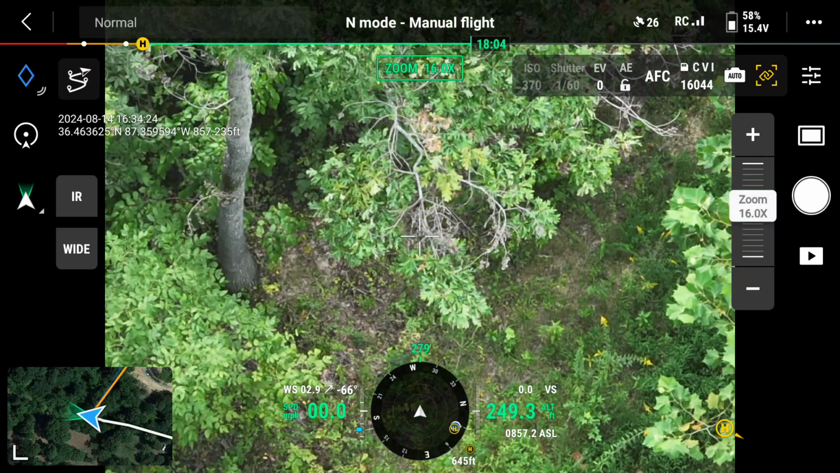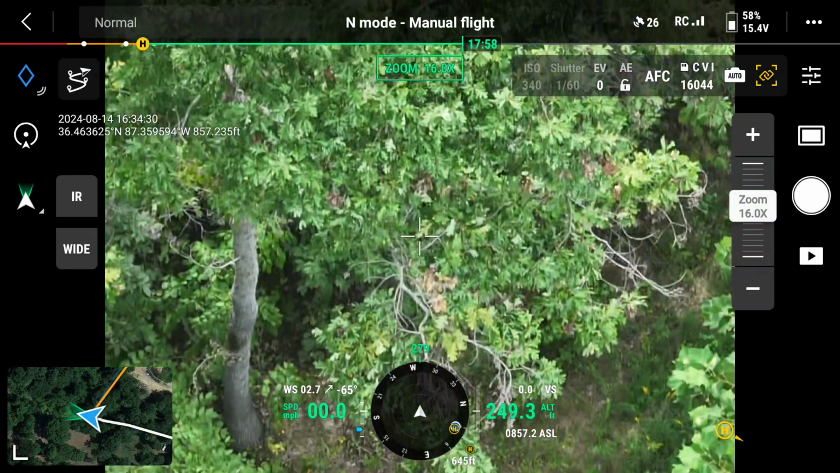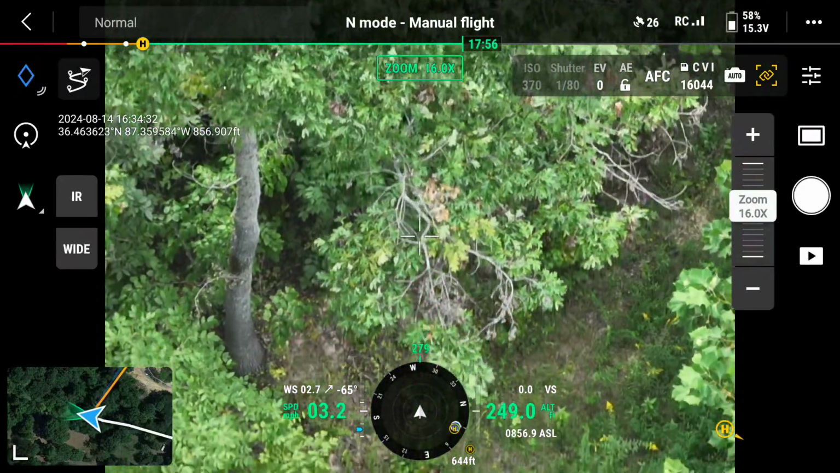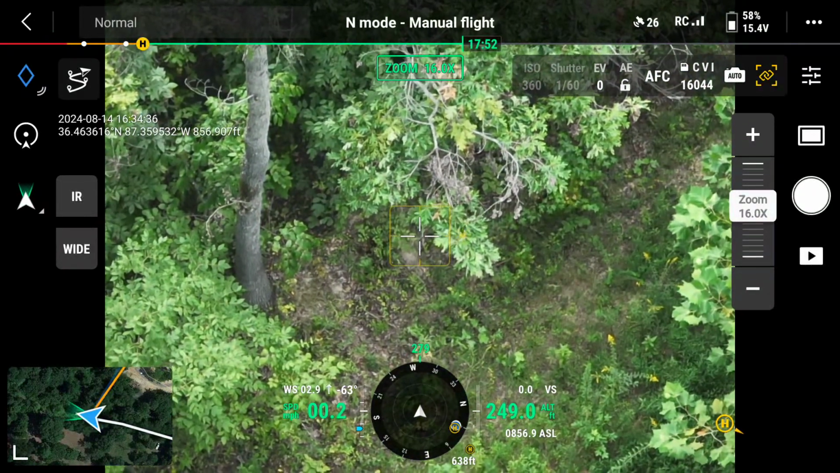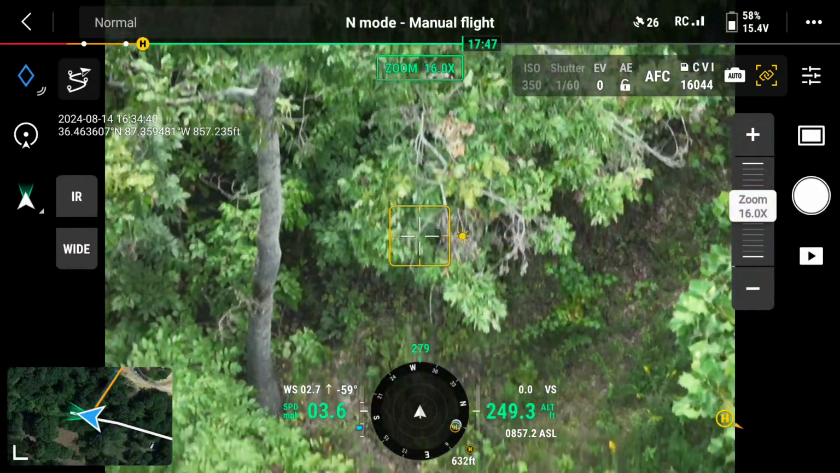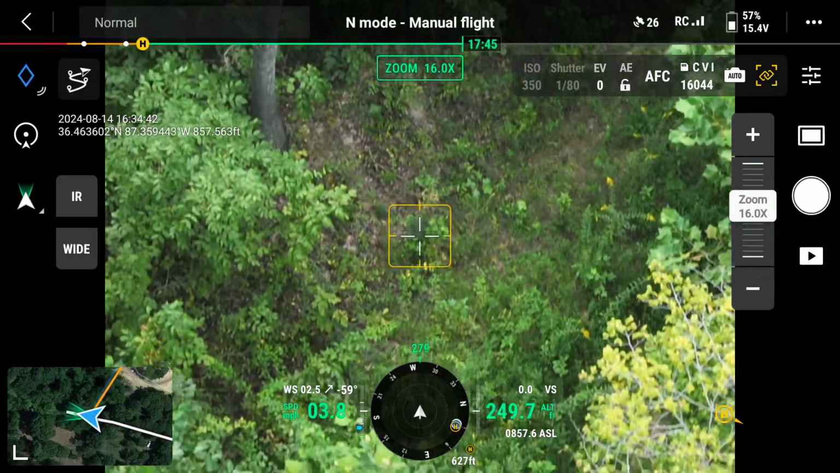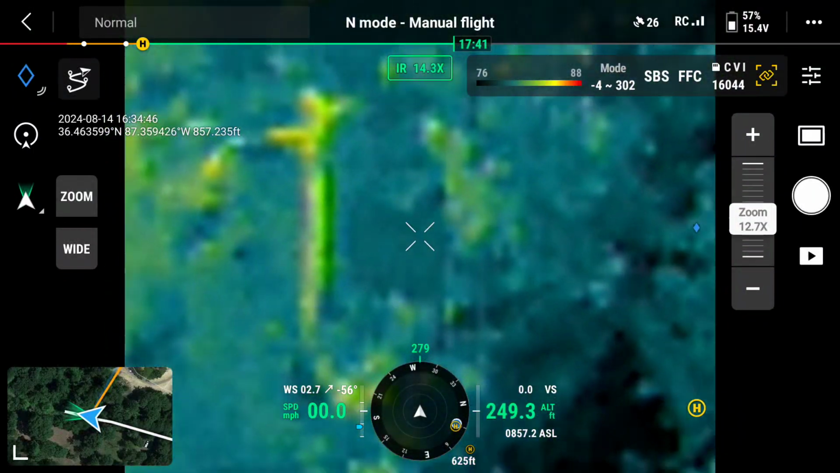This is just on the other side of the neighbor's house, about 600 feet from where I'm sitting. I'm not going down, I am moving backward and changing my angle, trying to see up under those trees better. But they have moved way up in there.